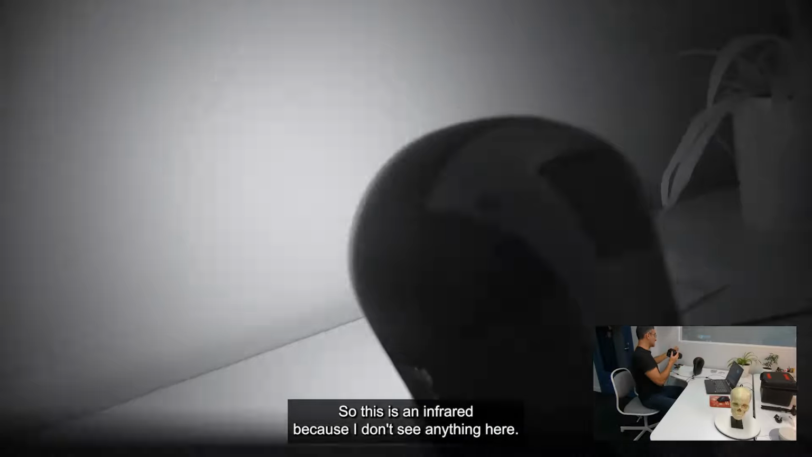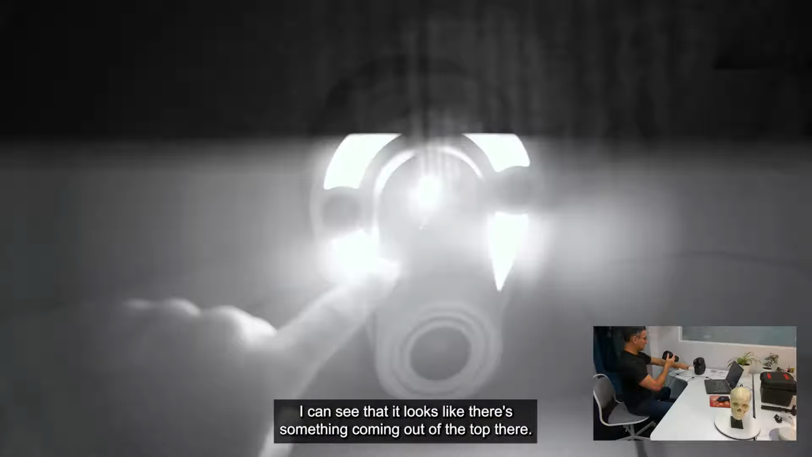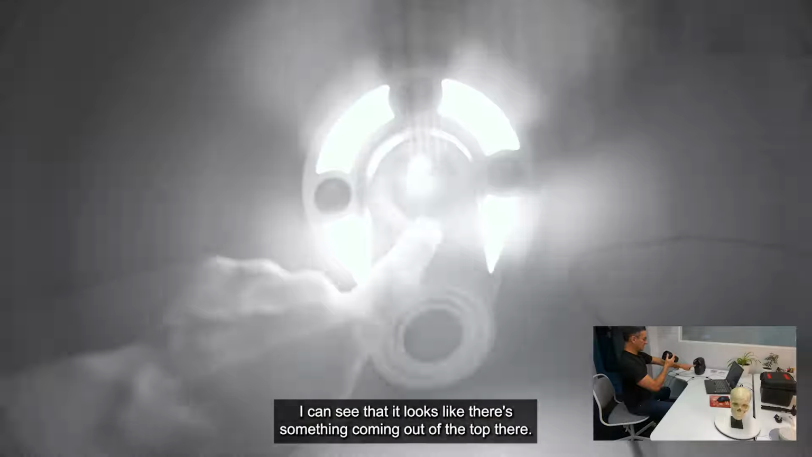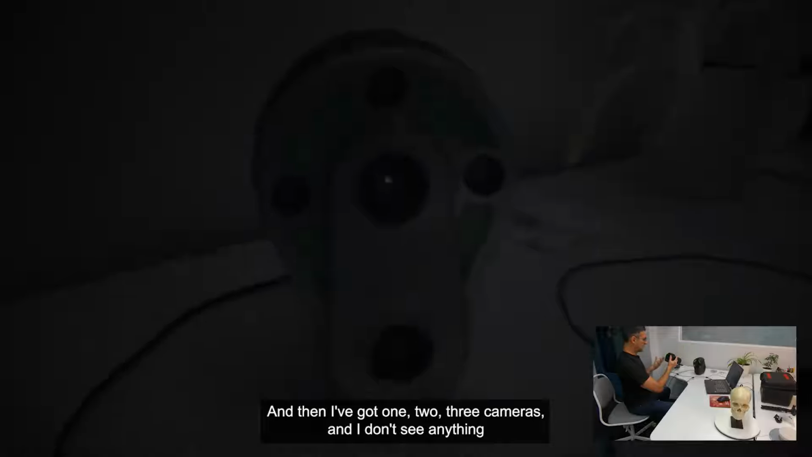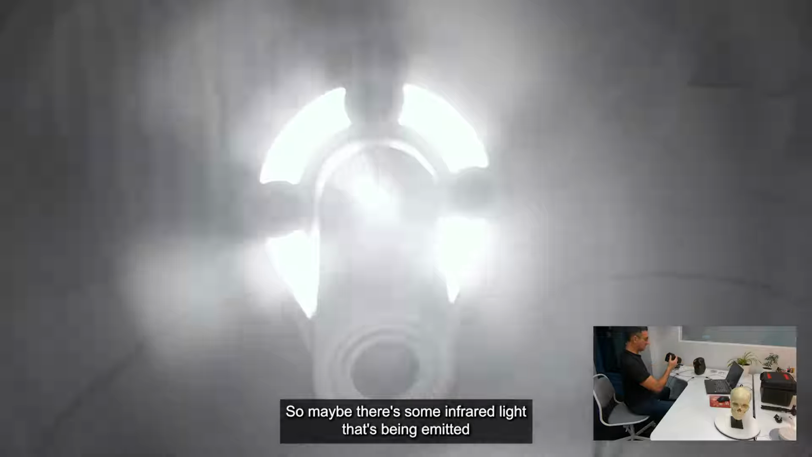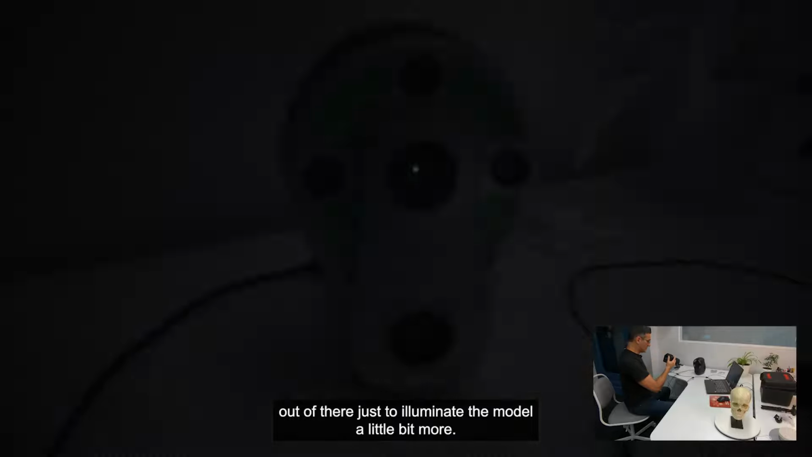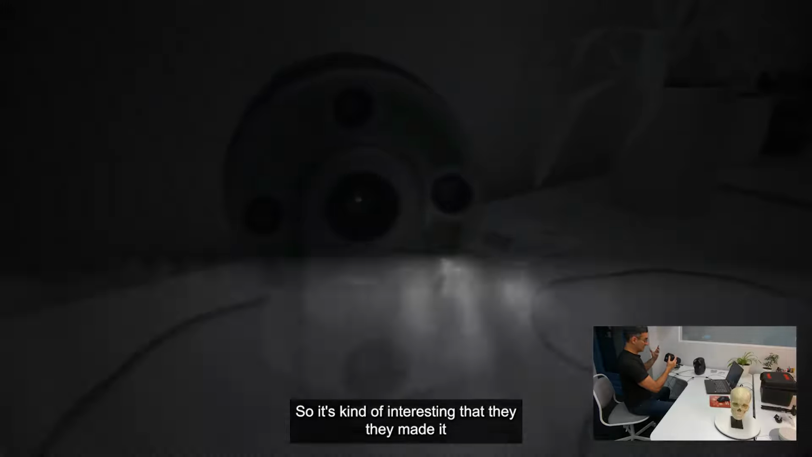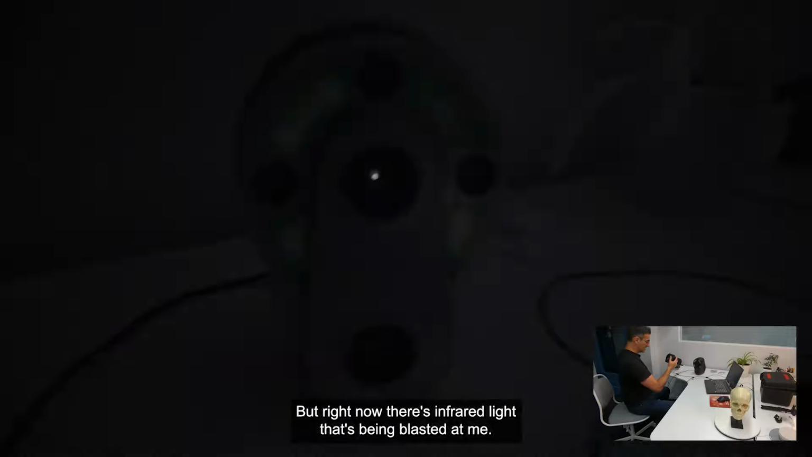So this is an infrared because I don't see anything here. I'm going to turn this around and have a look. Now I'm looking at the front of the scanner, and it looks like there's something coming out of the top there. So that must be the projector. I'm just guessing. It could be a camera and then 3 projectors, but I don't think so. And then I've got 1, 2, 3 cameras, and I don't see anything coming out of the cameras, but I do see light coming out of these little plastic areas here. So maybe there's some infrared light being emitted out of there just to illuminate the model a little bit more. It's kind of interesting that they've made it in such a way that you don't see the light yourself. But right now there's infrared light being blasted at me.